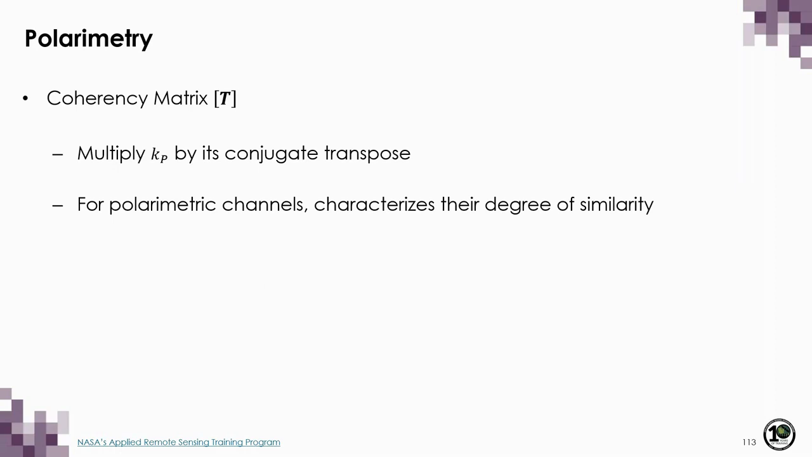So it's the same process for generating the coherency matrix. We multiply the target vector in the Pauli basis by its conjugate transpose. And again, for polarimetric channels, this matrix characterizes their degree of similarity.